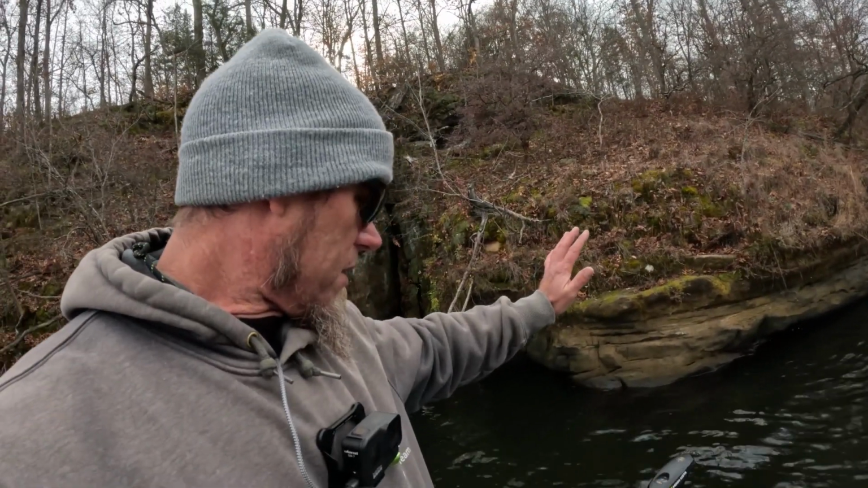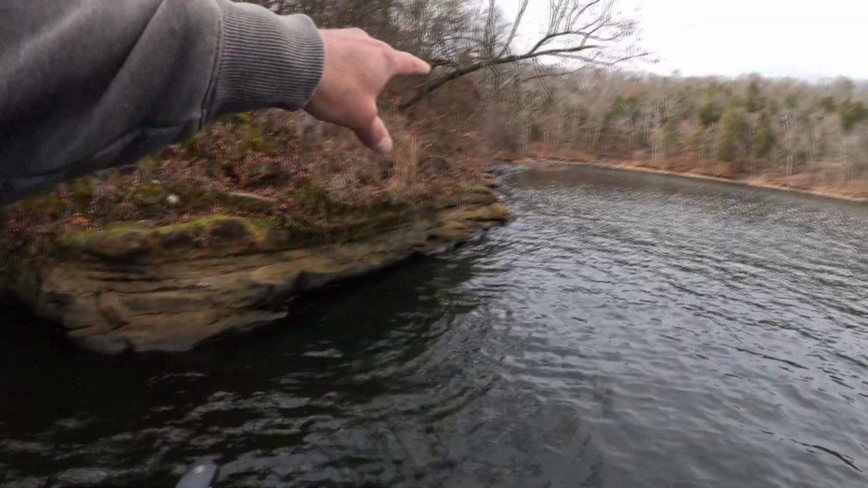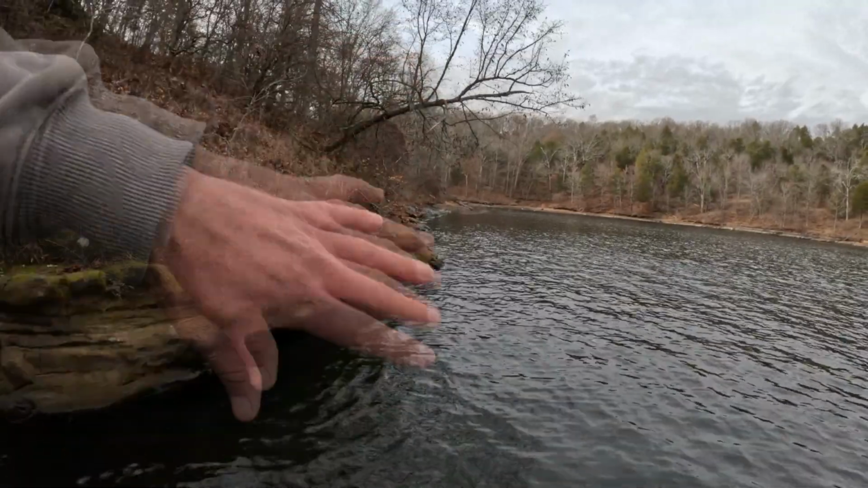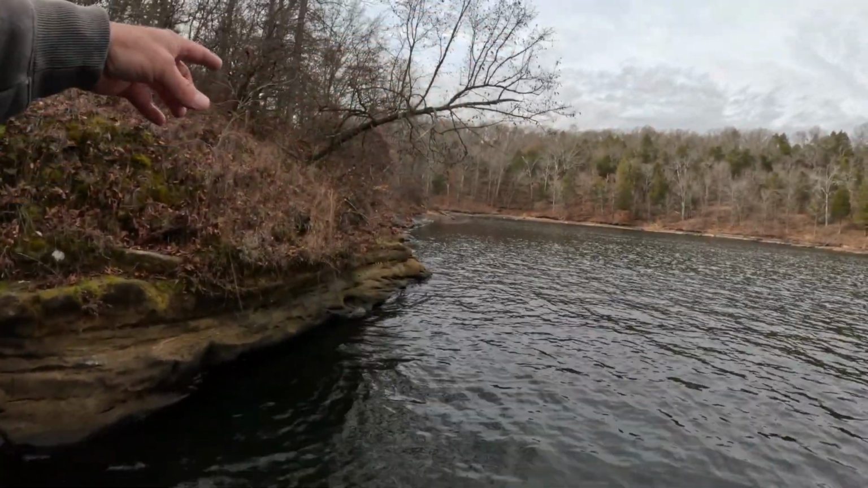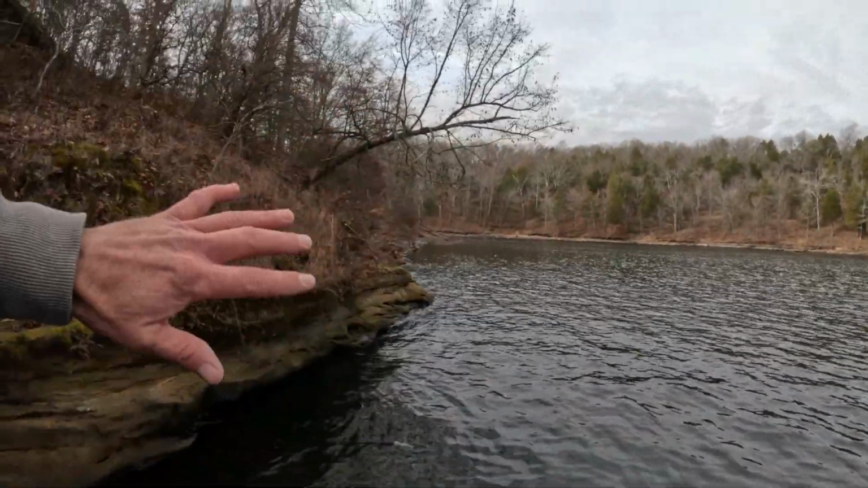We've got a bluff. I mean, the boat's in 33 feet of water. So we've got a bluff right here. And if you look down the bank there, you can see that grass on the bank. There's a little shelf. So this bluff just kind of ends, tapers off into a flat in the back of this pocket. Sometimes those fish will sit right off that grass, right on that transition area.